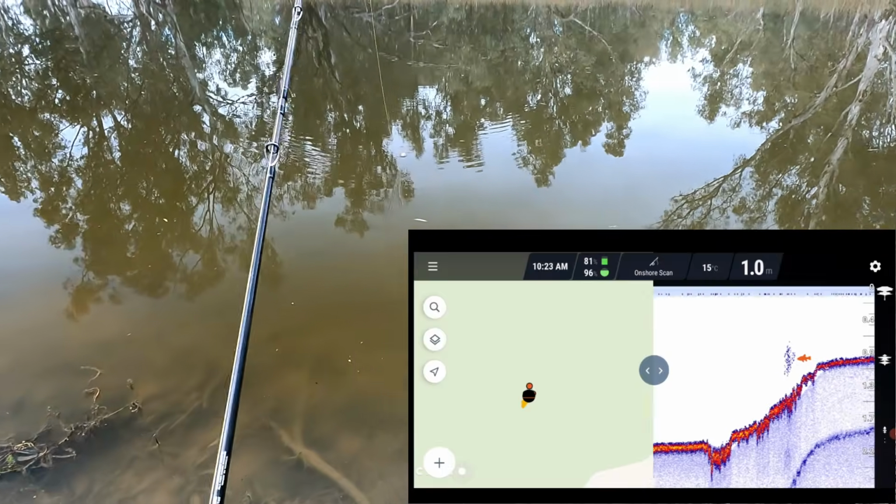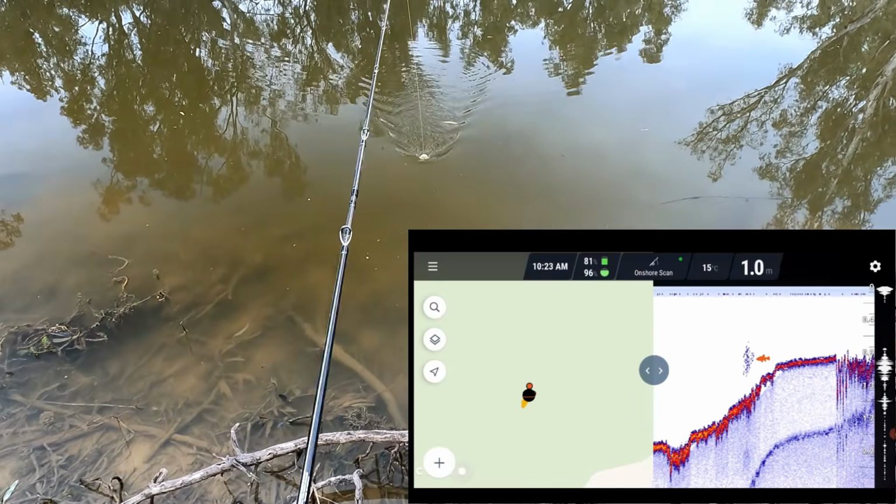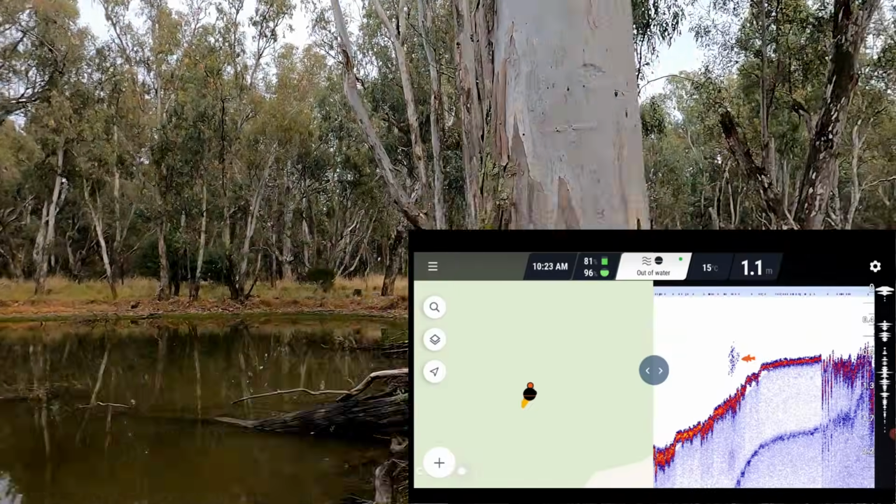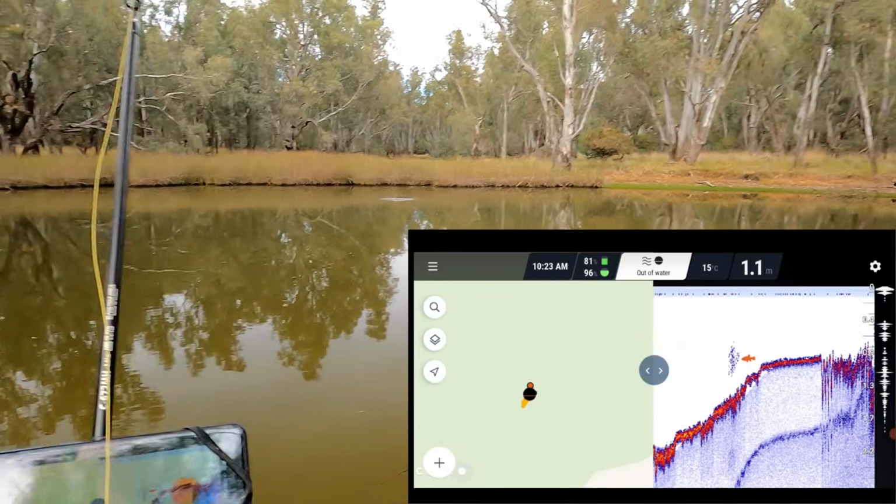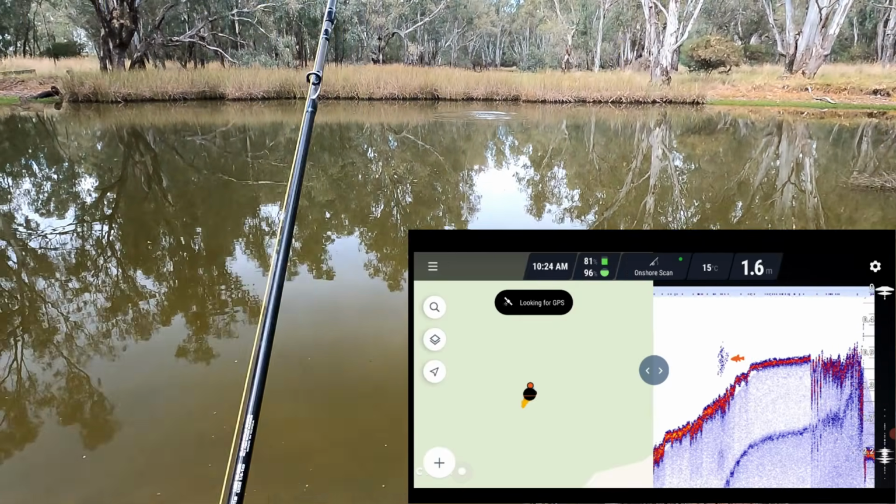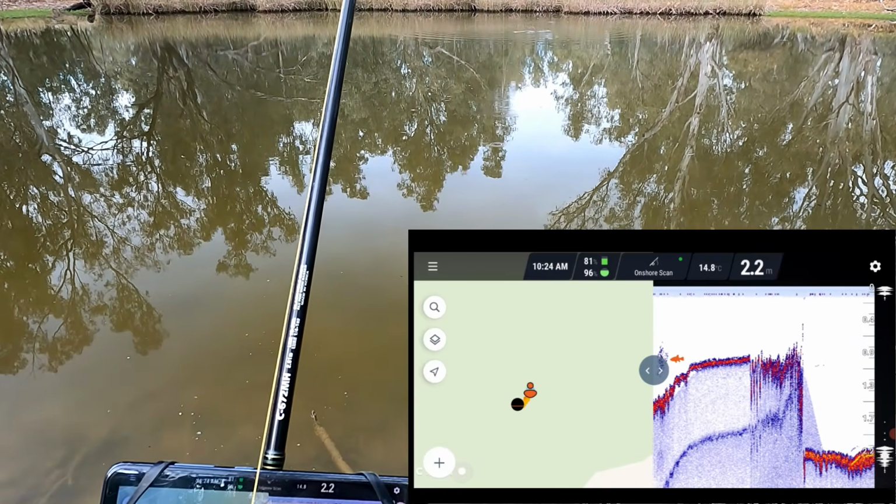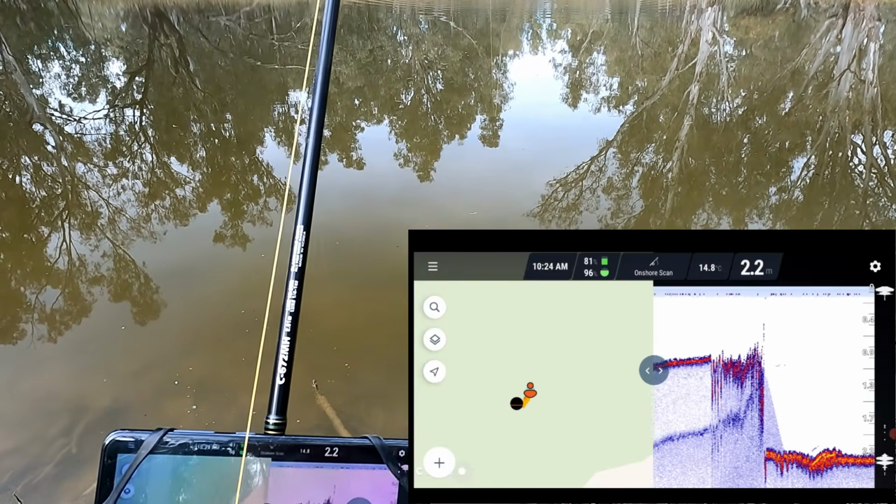I've got fish alarms on. I might turn them off if I need to. I can turn the fish icons on and off. 2.3 metres. And it's dropped half a metre since I was yabbying here back in January. Now down to 2.2. 2.3. Bit of stuff on the bottom there. I don't know what it is.